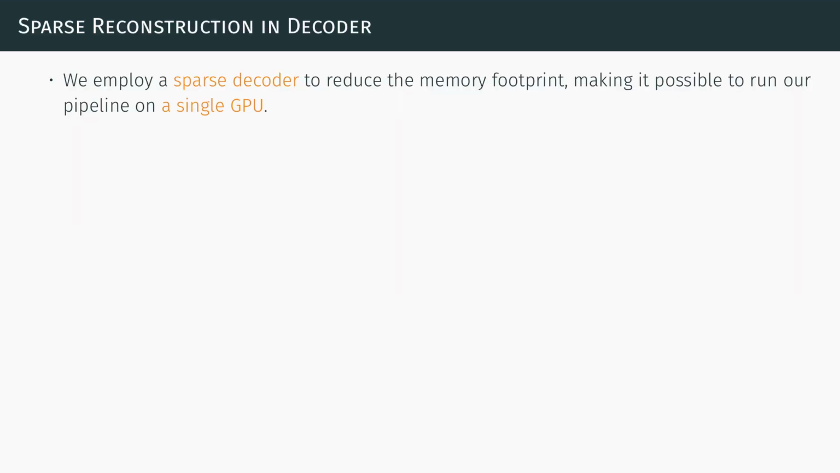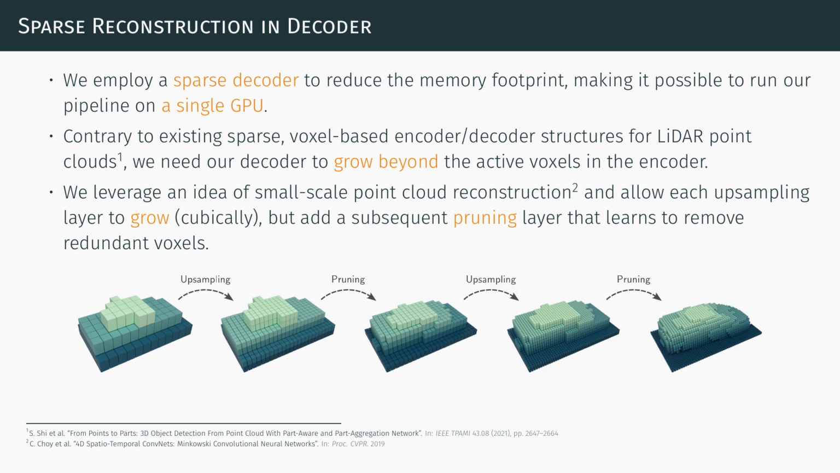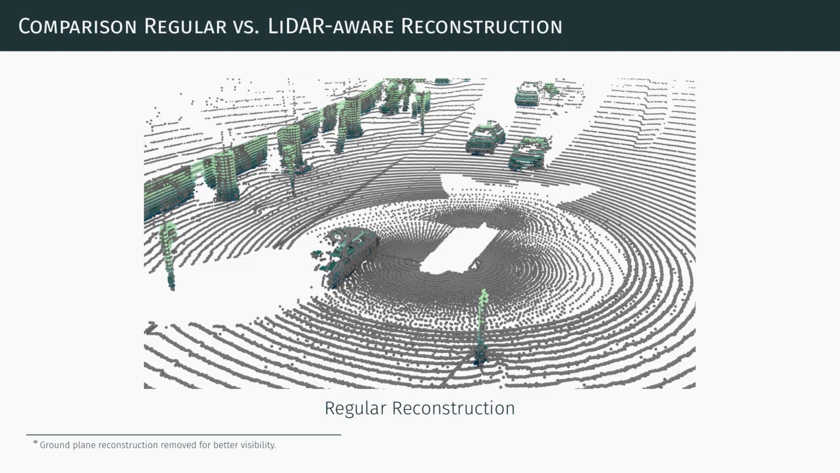We employ a sparse decoder to reduce the memory footprint, making it possible to run our pipeline on a single GPU. Contrary to existing sparse voxel-based encoder-decoder structures for LiDAR point clouds, we need our decoder to expand beyond the active voxels of the encoder. We adopt the strategy from small-scale point cloud reconstruction, allowing each upsampling layer to expand cubically. A subsequent learned pruning layer is then applied to remove superfluous voxels.